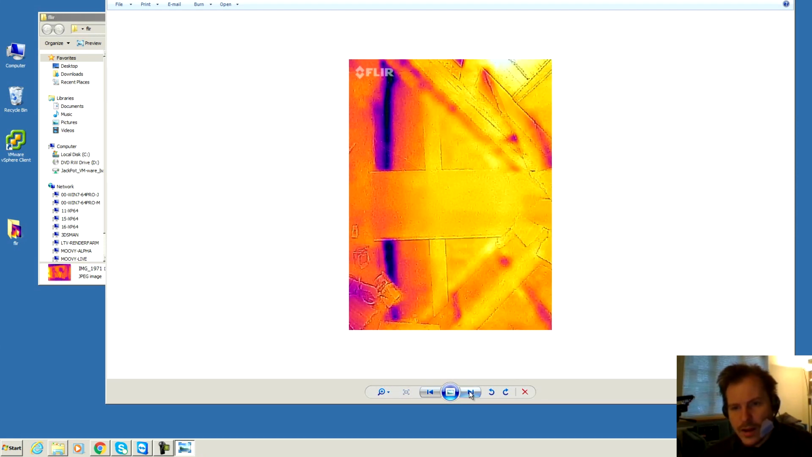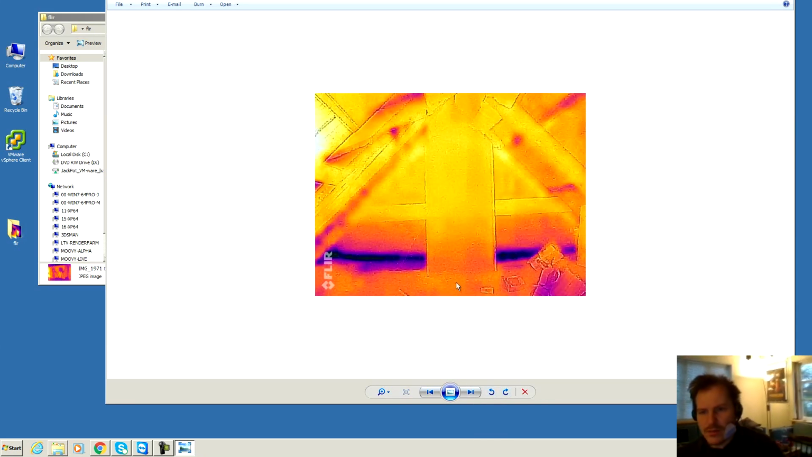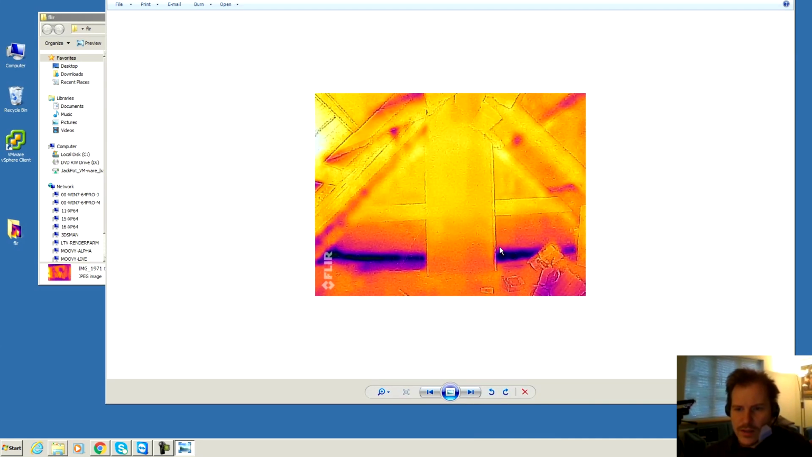And here is a picture of the attic. Most of this is very well insulated. There are some gaps right here, and there's some cold down here. I think this is places where I haven't insulated where the wall is, and this is insulated. I need to insulate these pieces.